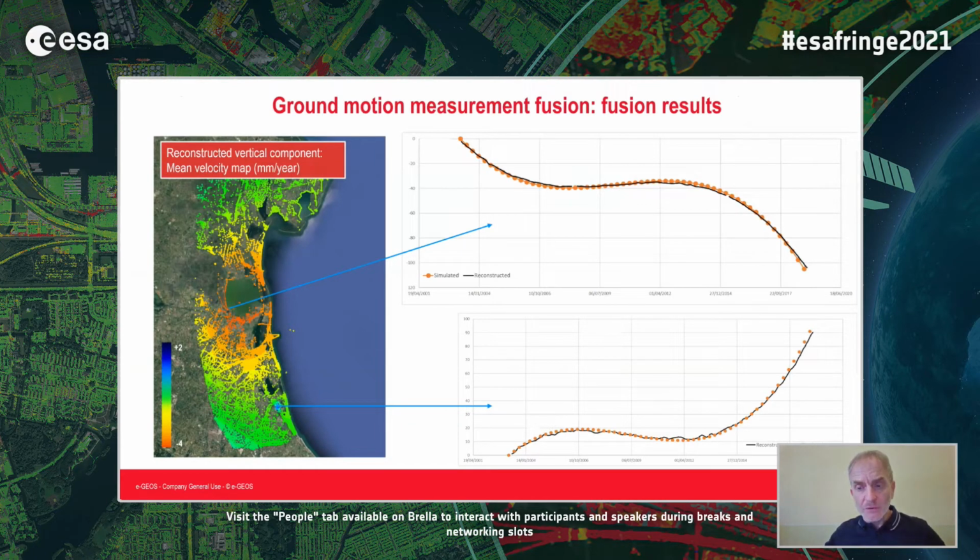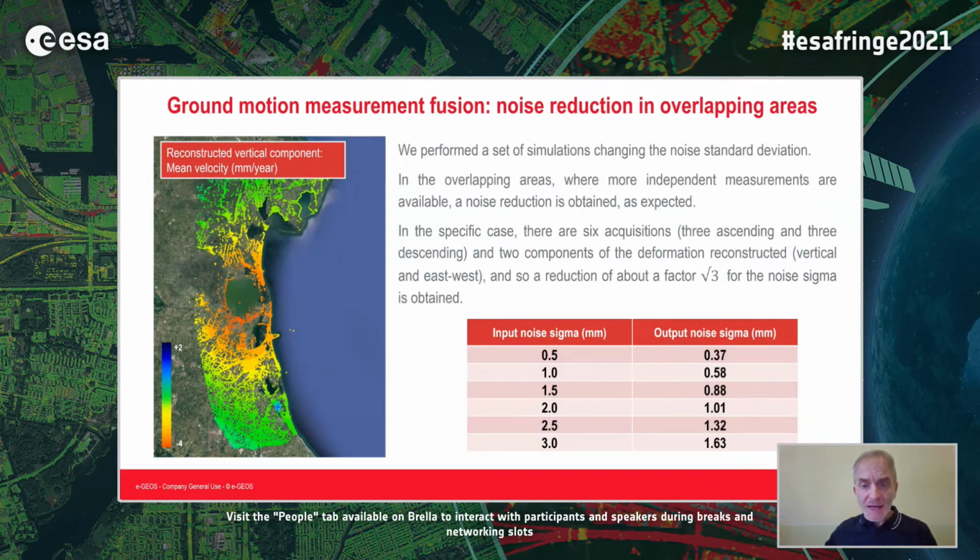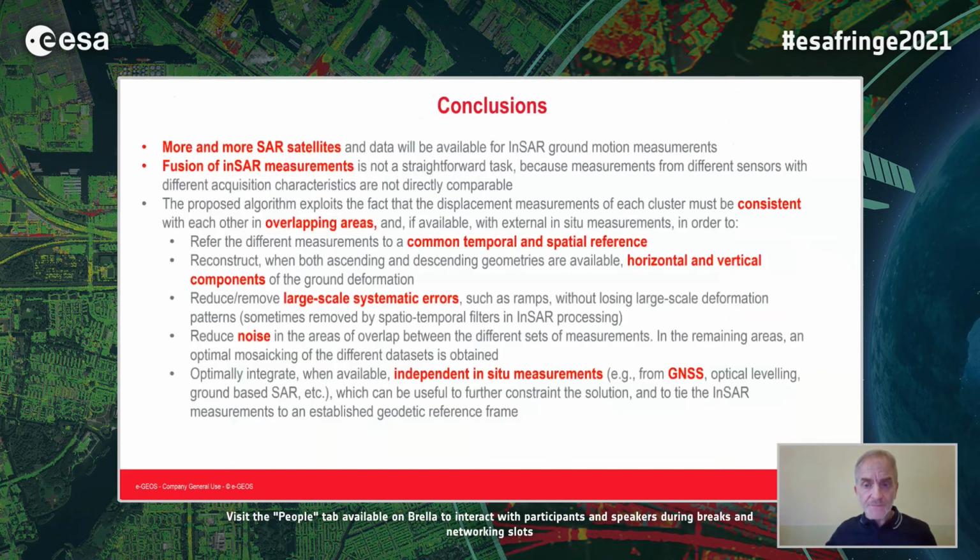And again, we were able to obtain a very good reconstruction. In the overlapping areas, we were also able to reduce noise by the expected factor. So this concludes the presentation.